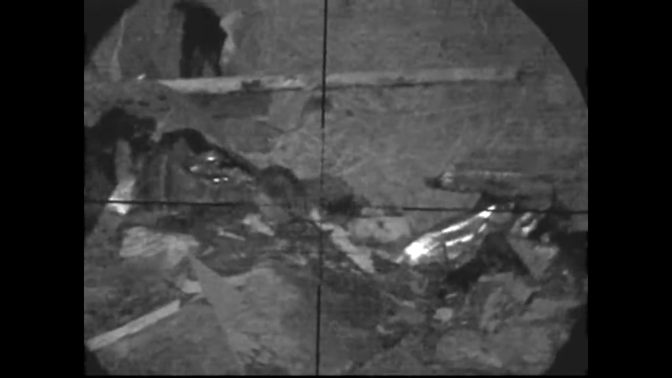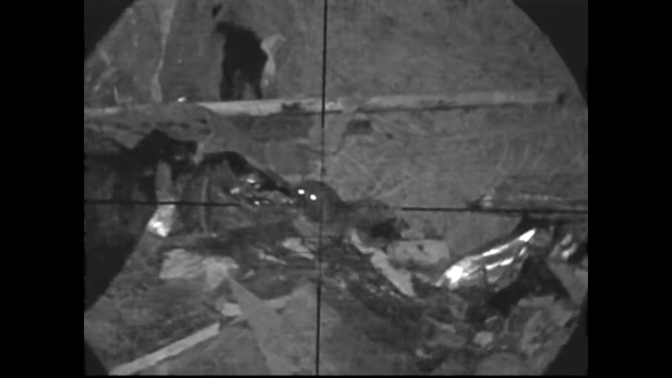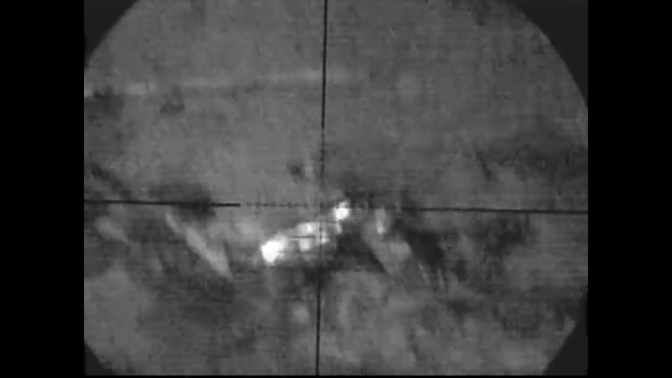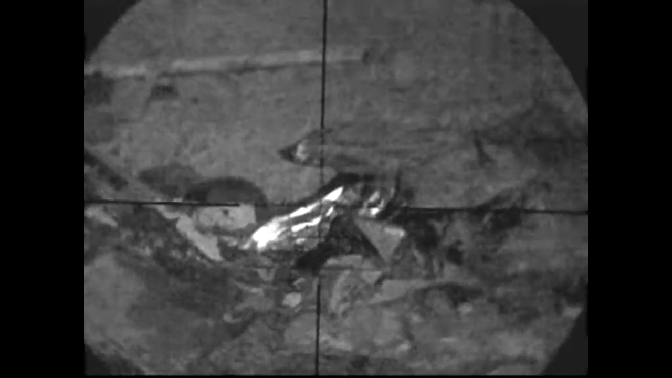This here is around the back of the recycling centre, where I was last week quite a bit. I hit him a little low. That's a clear chest shot. He's going to go down off that, he's going to die off that. I just would have liked a headshot really.